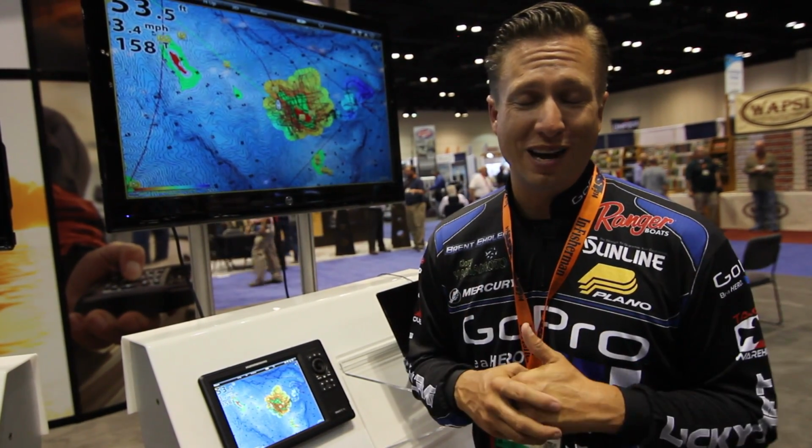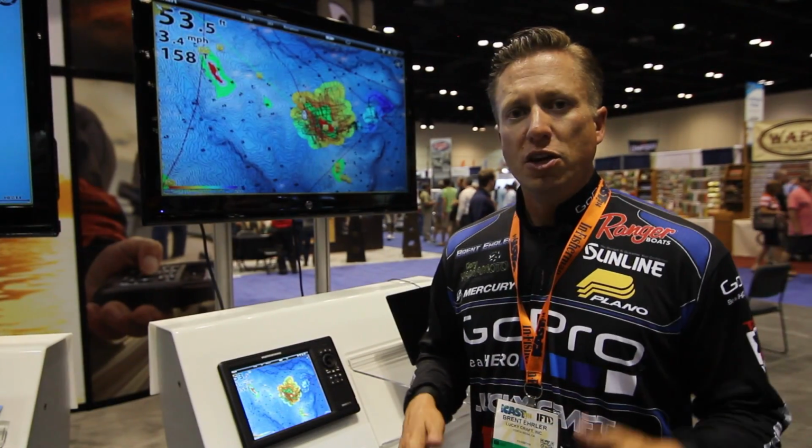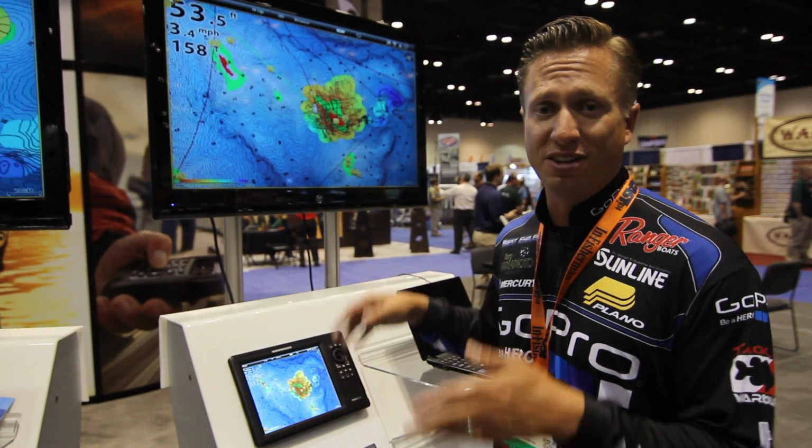So AutoChart Live is the next generation in sonar fishing and mapping. The neat thing about AutoChart Live is it's real time. This is stuff that happens right then and now and saved on the unit. I don't have to take the information and put it onto a computer or anything. It's saved right here on the unit and it's saved right now.